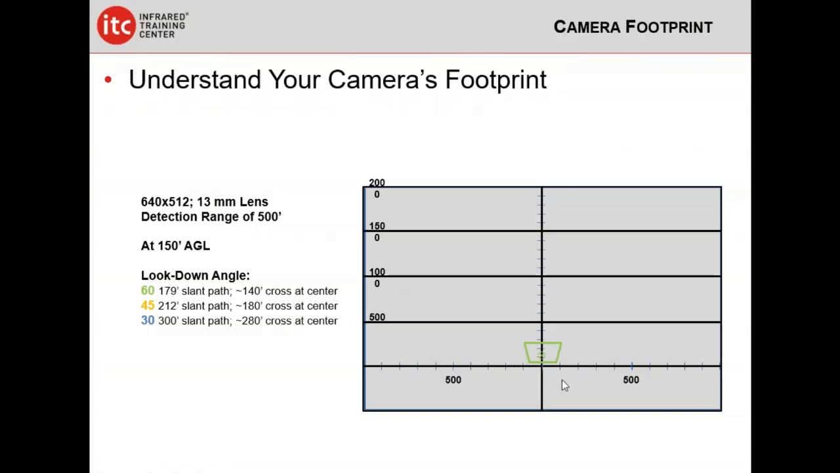Notice it's not a rectangle. The resolution of the sensor and the field of view specs that you see in the spec table would make you think that we're going to see a rectangle. Well, we're only going to see a rectangle if we're looking straight down, right? The flatter we look out, the more elongated this trapezoid becomes, and we'll see that in a second.